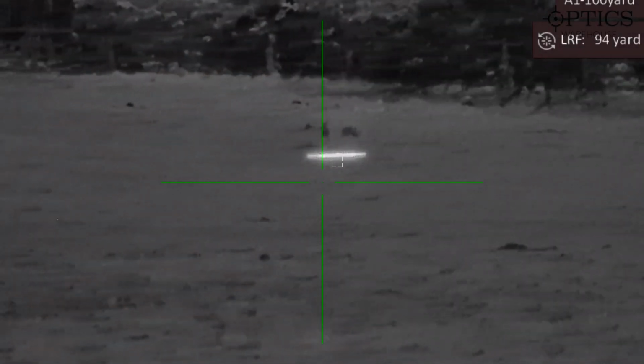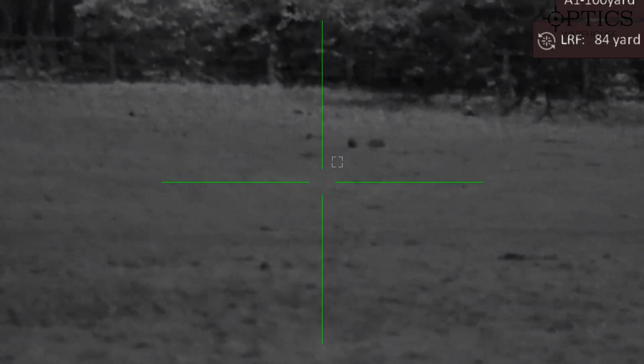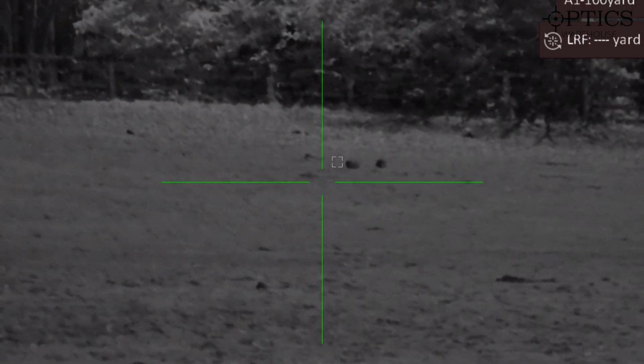You may notice it's starting to white out a bit, but we go on to some rabbits now. And you can see, there you go, rabbits playing around, no IR, just pinged them at 84, 85 yards there. Just trying to get them into focus. Of course, I'm not using any artificial light here. I'm just relying completely on the ambient light that is available.